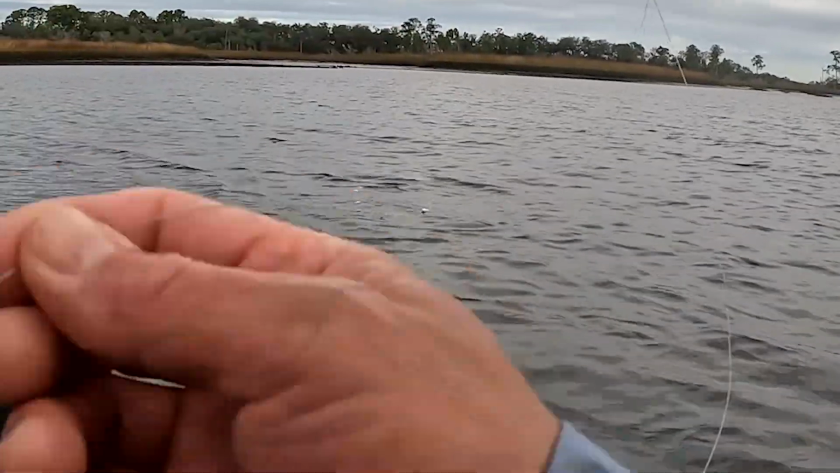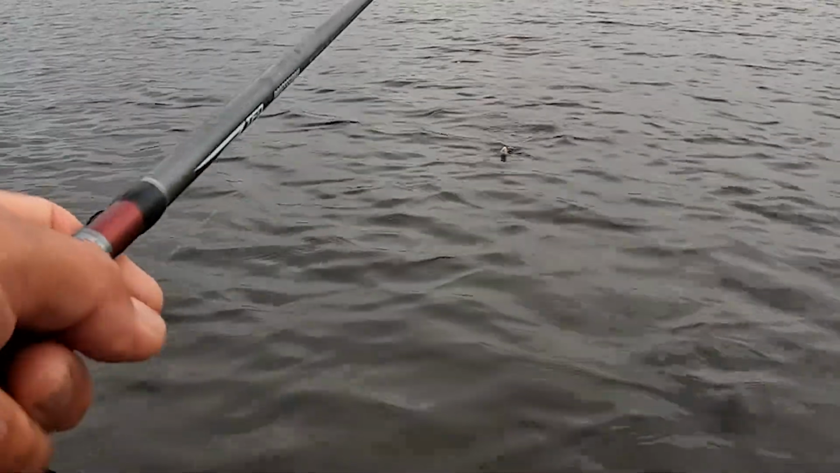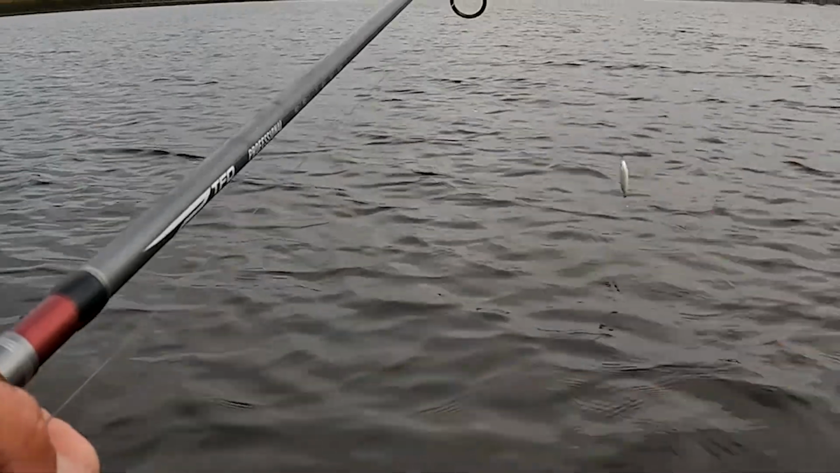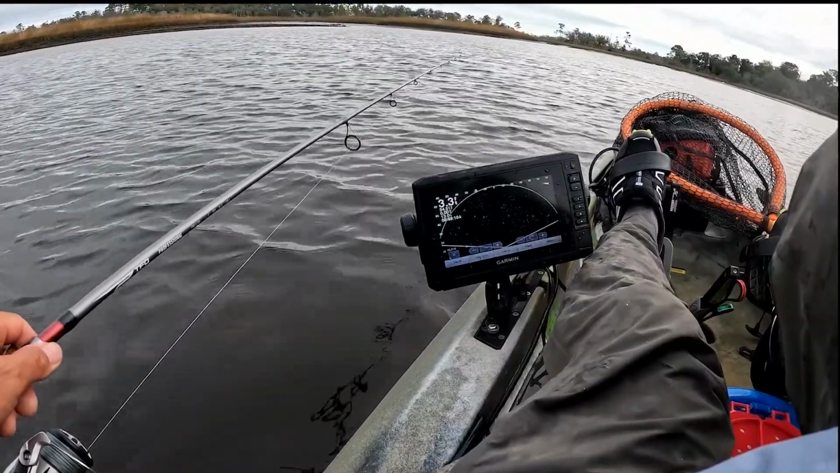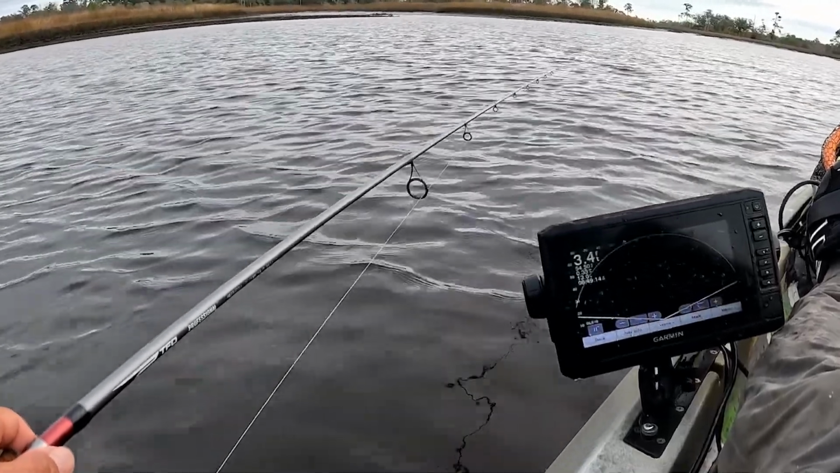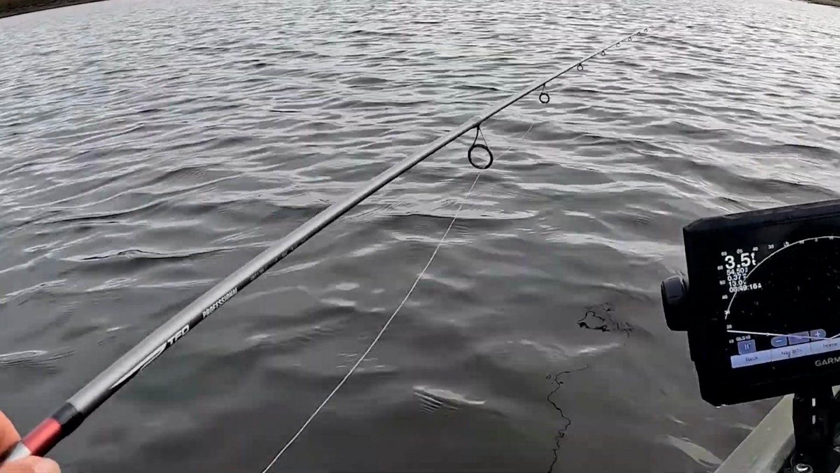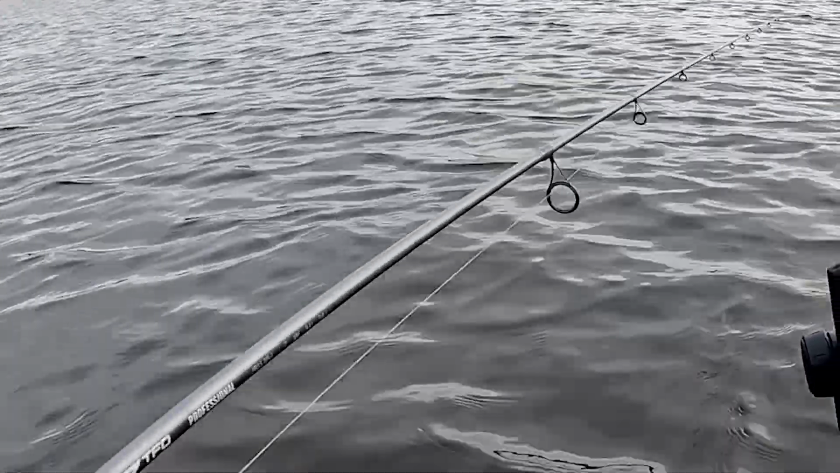I didn't even expect him to hit it again. He's so close to the boat. Oh, man. Oh, yeah.